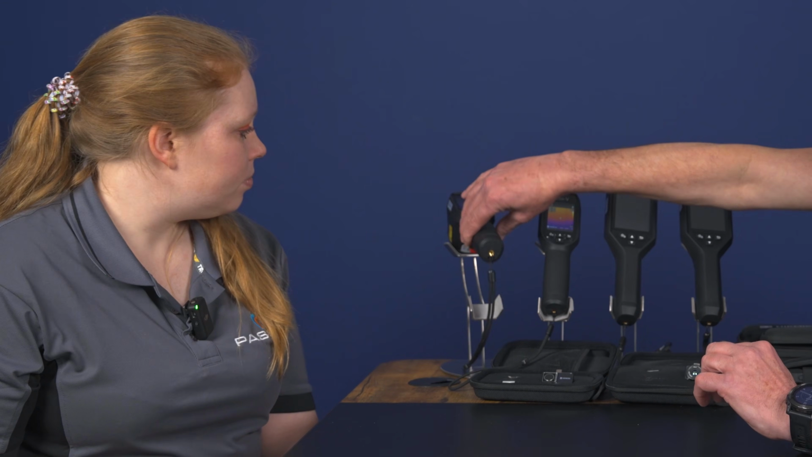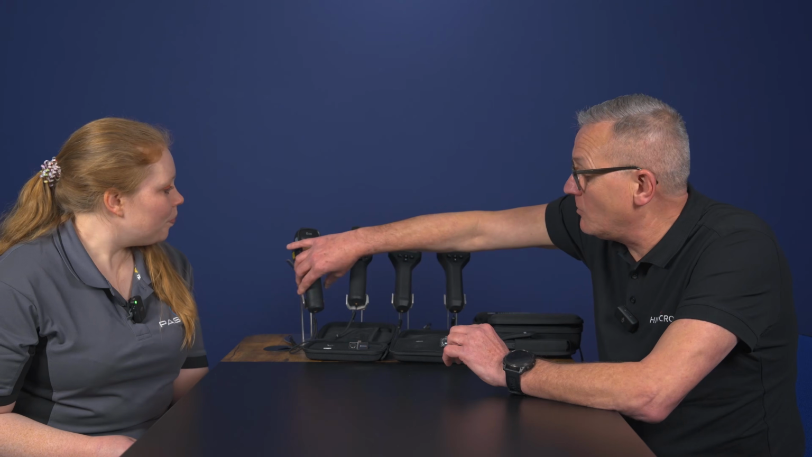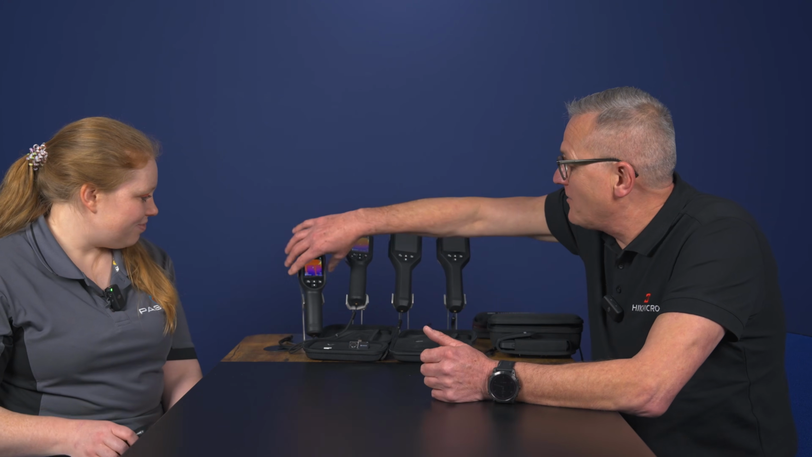So, for example, you've got tripod mounting. You've got your wrist strap with them as well. So they are particularly that type of tool where you would put it in the toolbox. And could you maybe talk us through some of the features that they offer that the Mini doesn't?